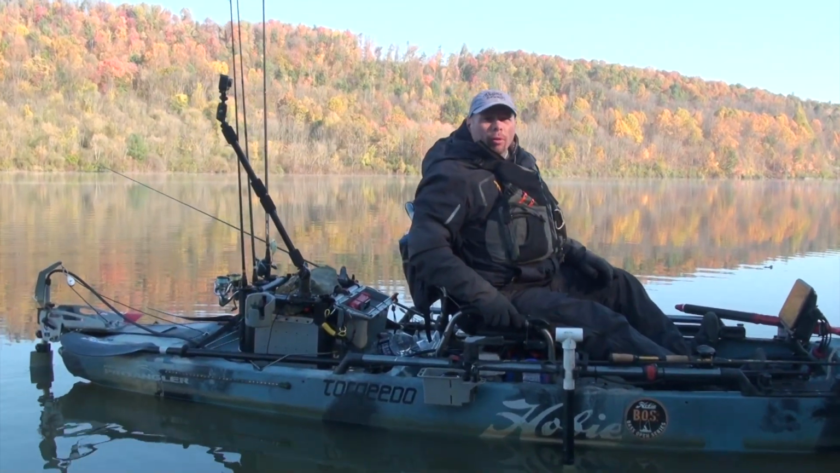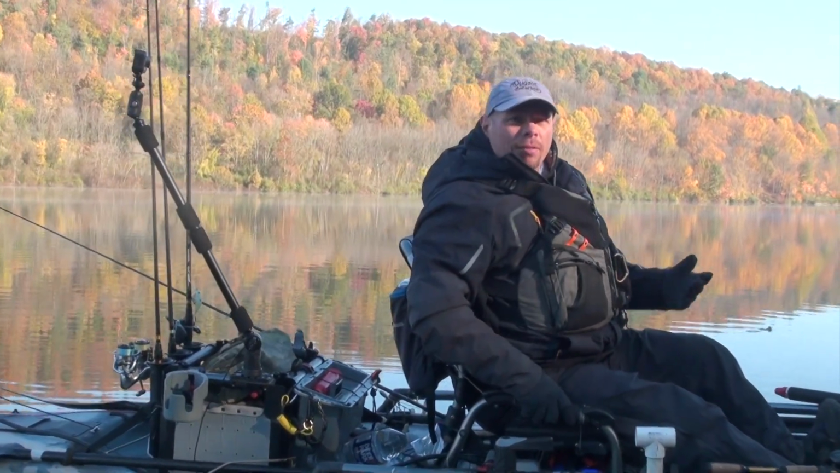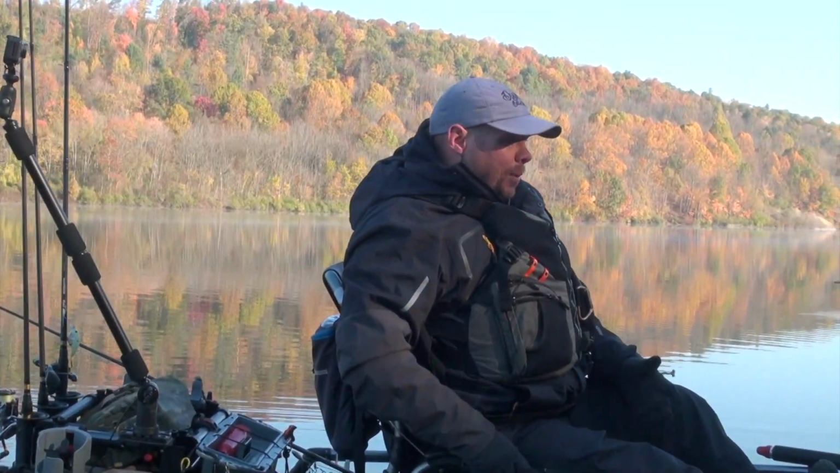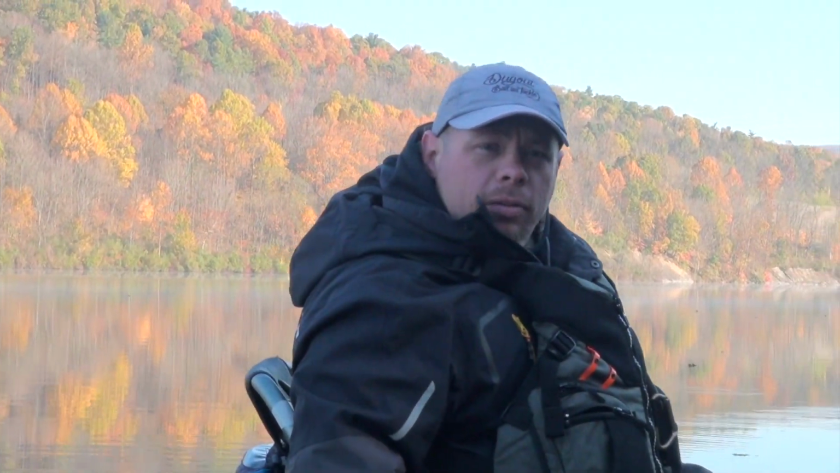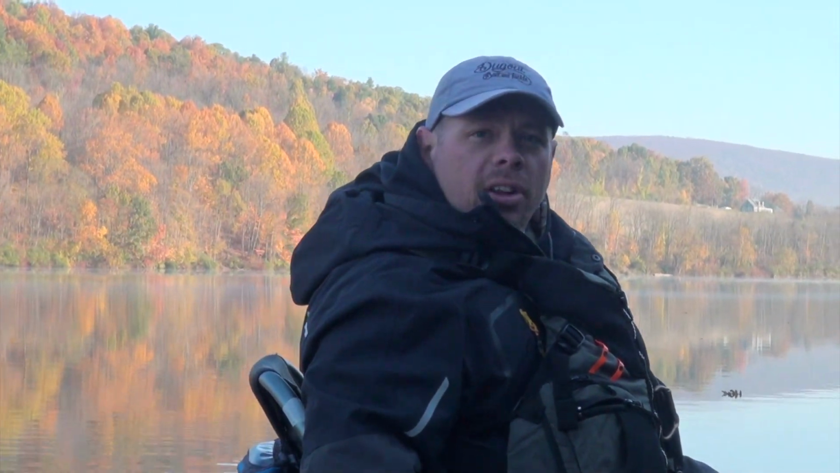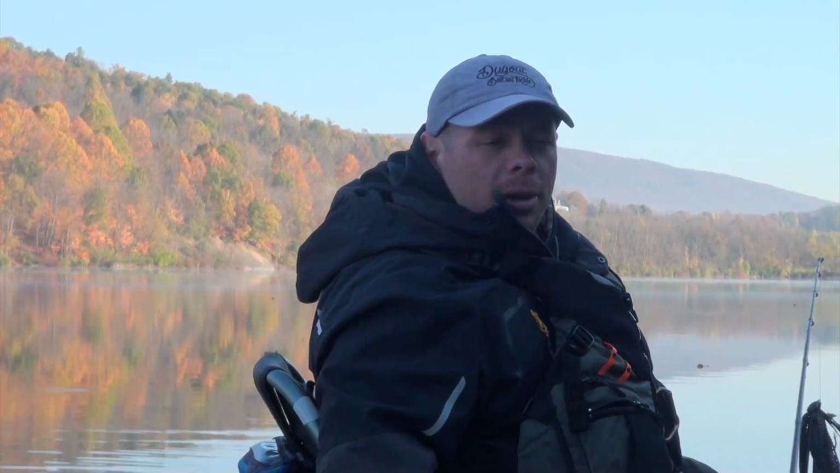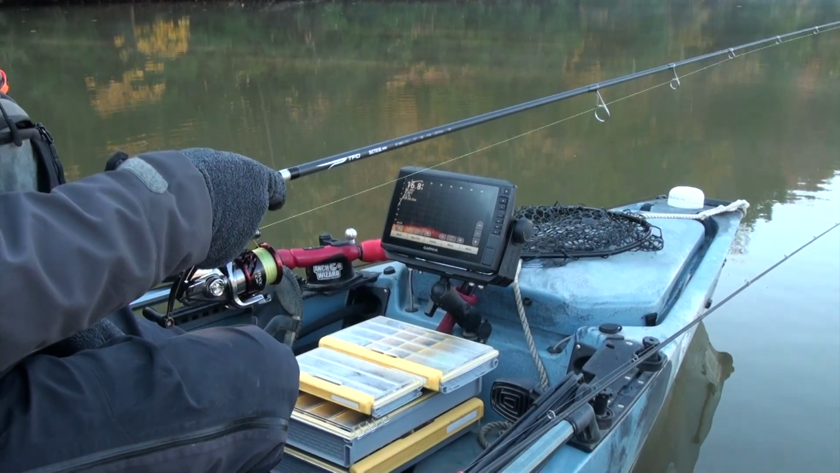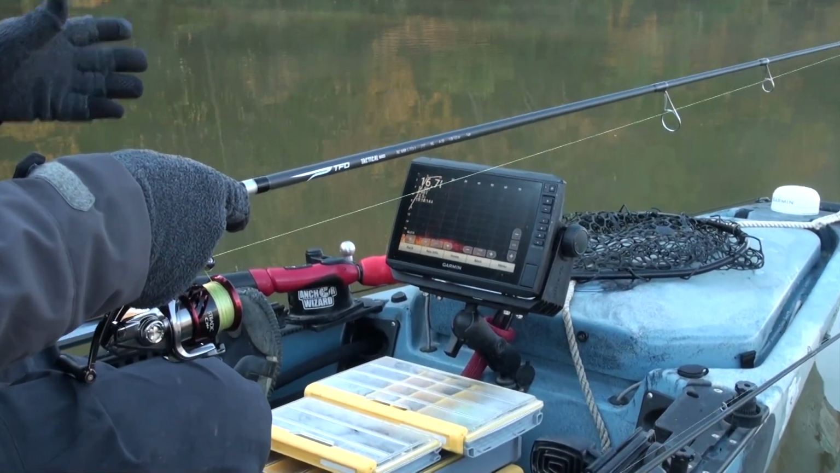That's what I use it the most for, cutting down the time that I spend on an individual spot. If I'm fishing an area and I use the Panoptix and don't see anything, there's really no need to stay there for fish that aren't there. So it really helps me cut down on the time that I spend in areas that may or may not be productive for me. A couple things I've learned by using the Panoptix.